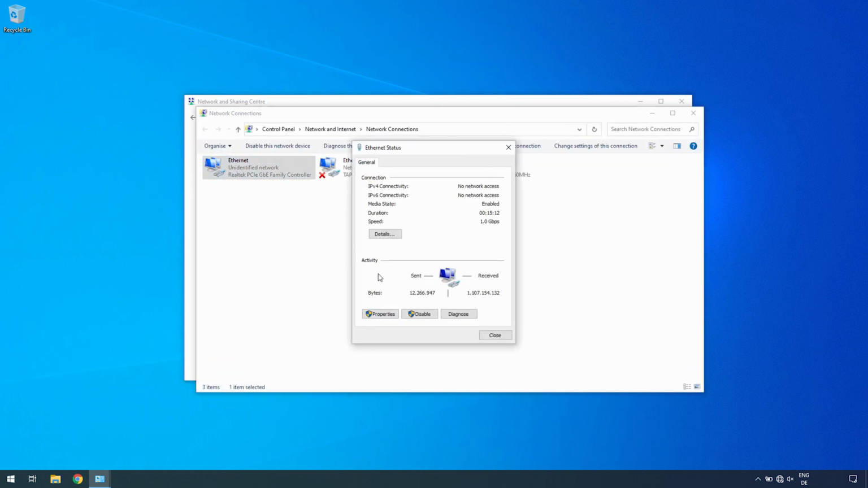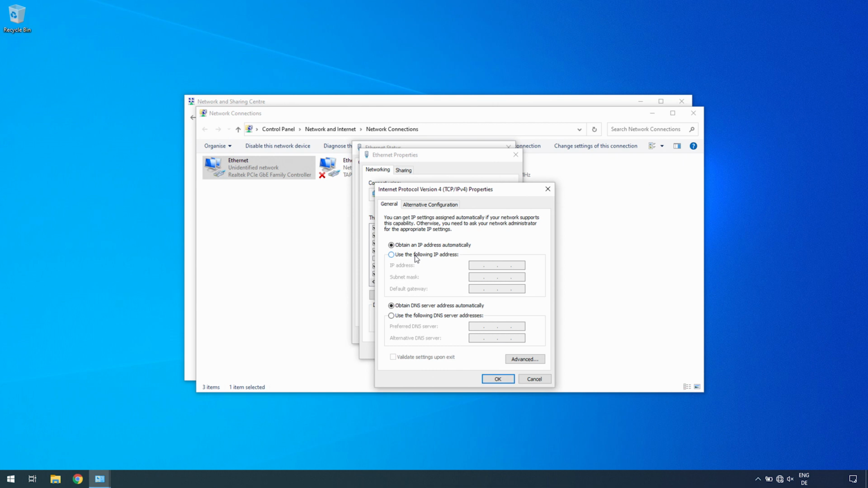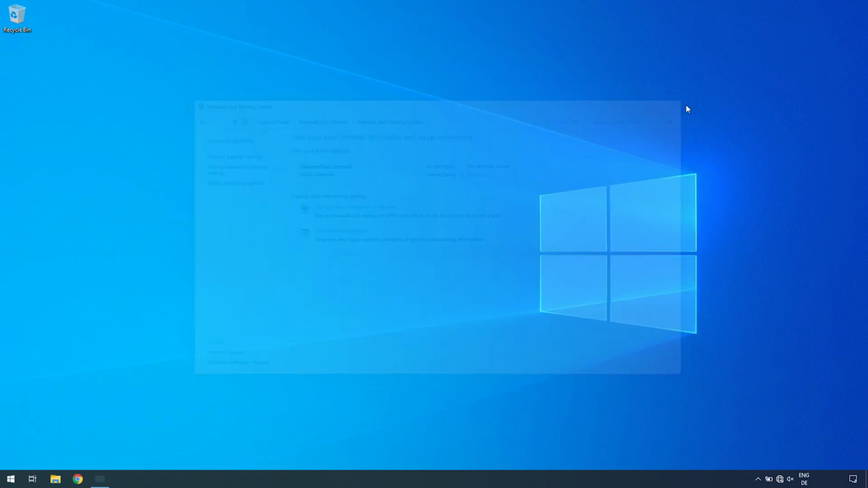Choose the corresponding Ethernet connection and click on Properties. Open the TCP IPv4 settings. In the Protocol Properties window, you can now specify a static IP address manually and assign your IP settings according to the following scheme. IP address: 192.168.26, followed by any number between 1 and 254, except for 26. Click on OK.